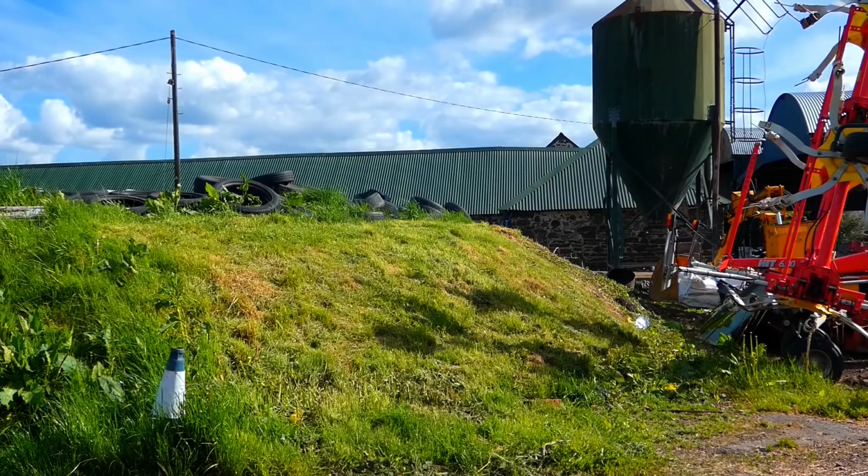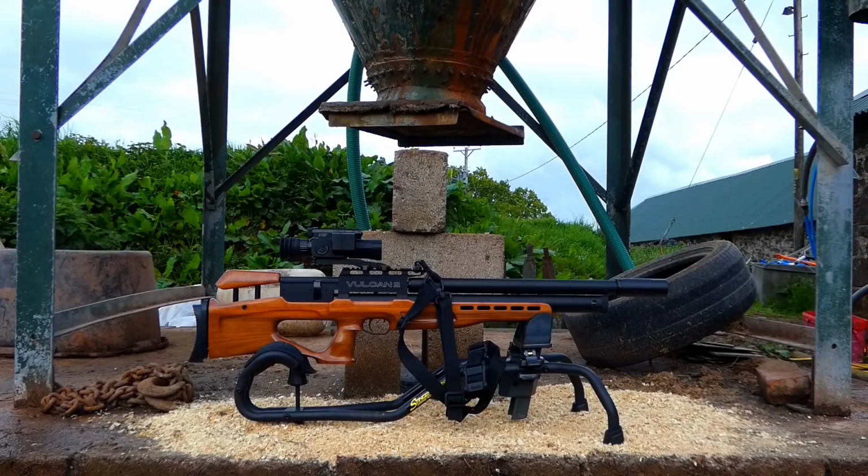The kit that we're going to be using in this video is one that I've been using for a while now, and I really do like this combo. It's the Vulcan 2 in .177 caliber and the Pad 008 LRF. And the pellet choice is going to be the Bisley Magnum's 10.65 grains, just to give that extra punch on impact.